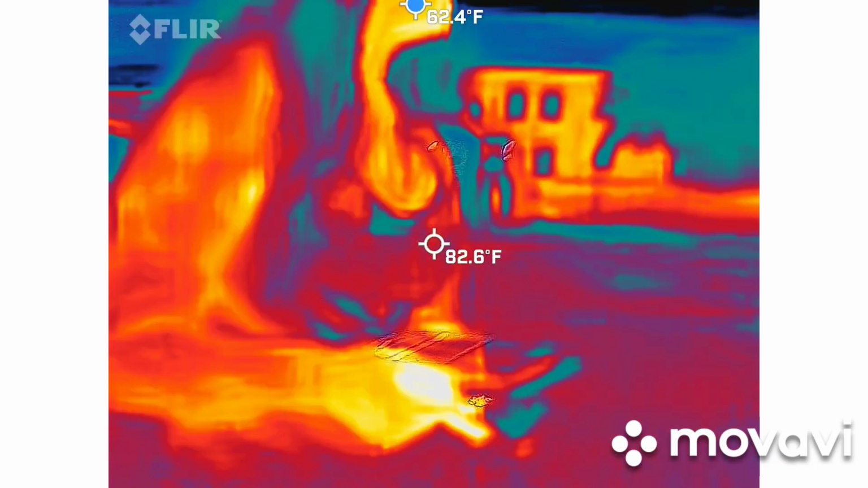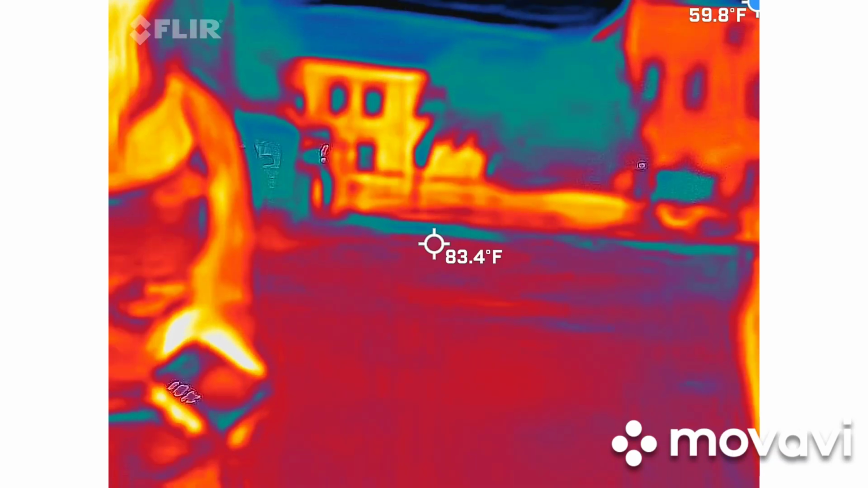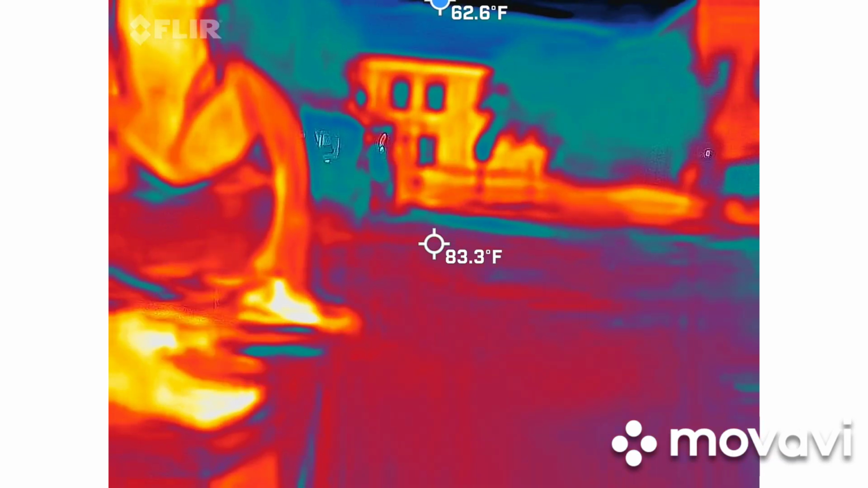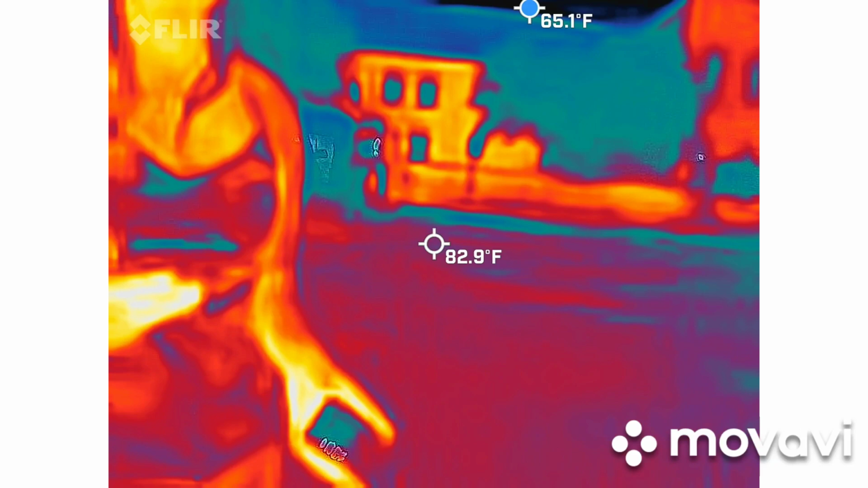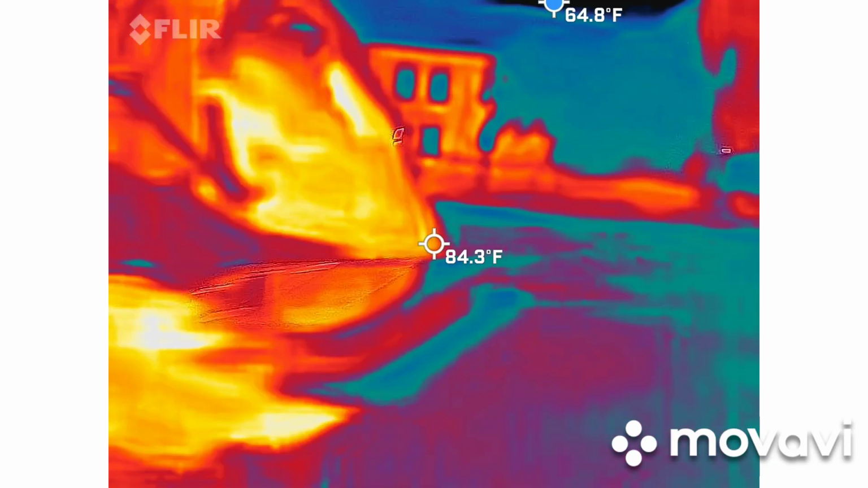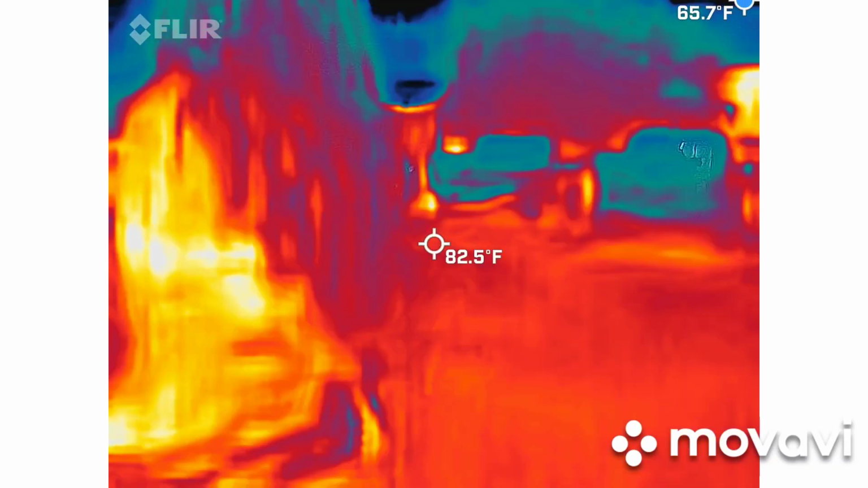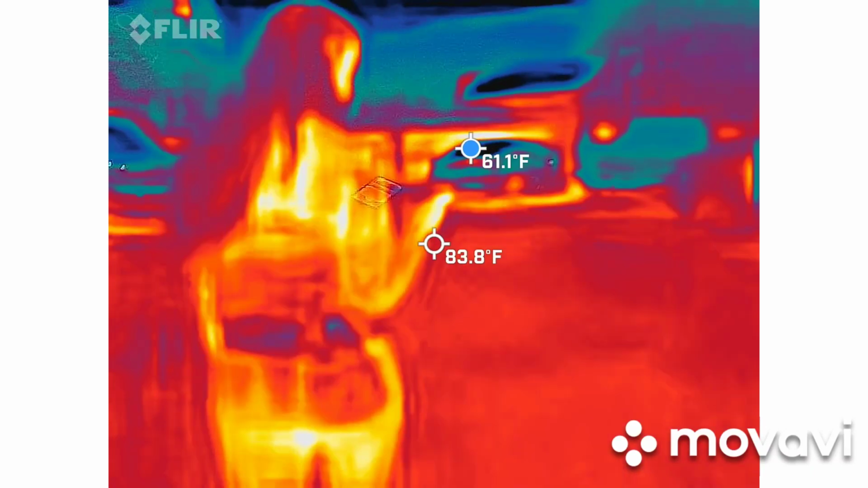Staying steady as whatever, isn't it? Yeah, I think so. Well, we did get the word fire, so let me put it up where the fire occurred. I was getting high EMF readings over this way.